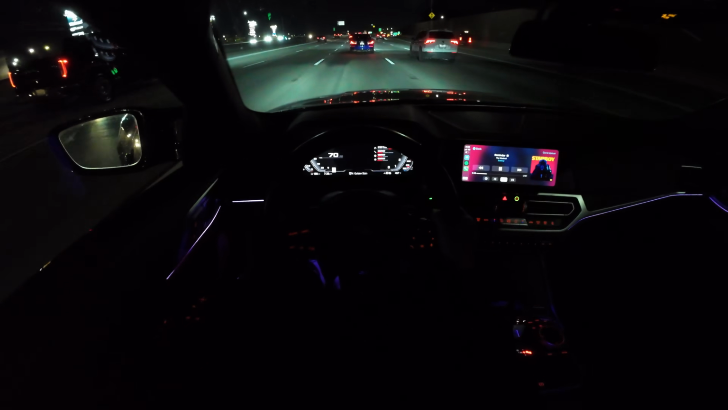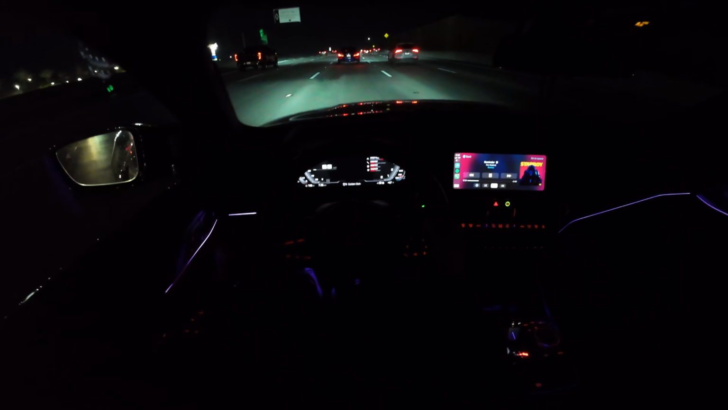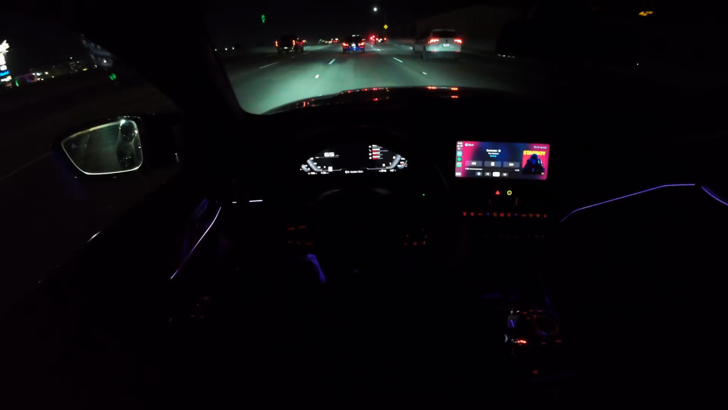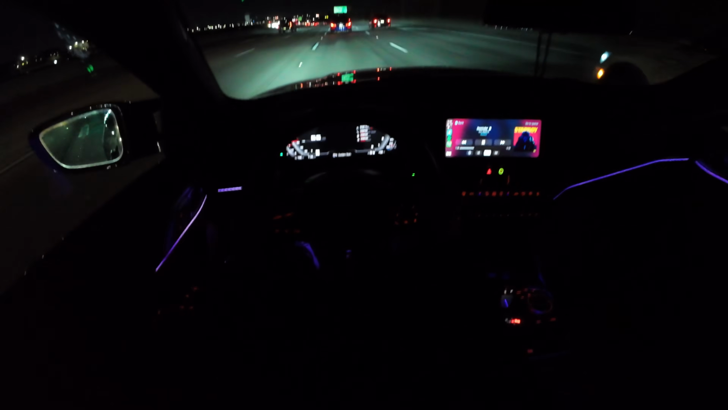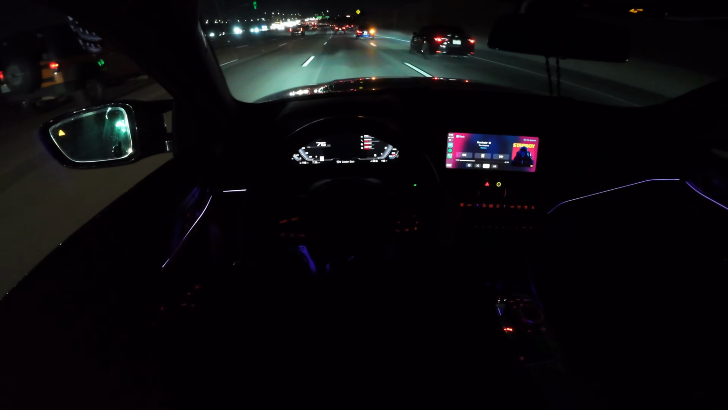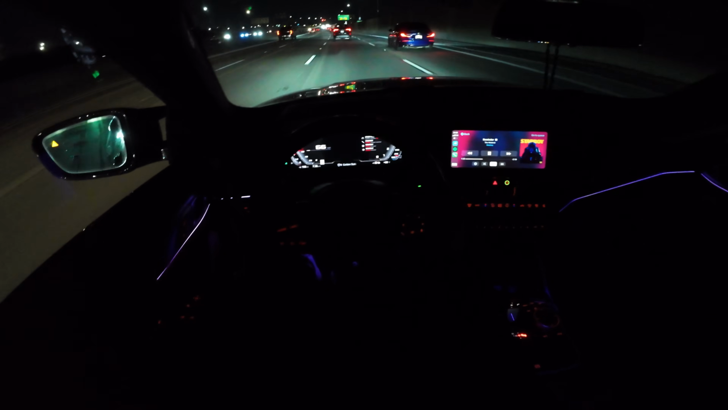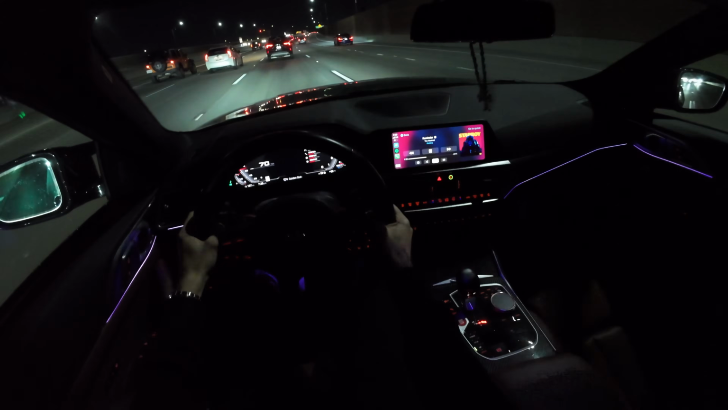I don't know how well you guys can hear that on camera, but this thing is insanely loud. Try not to talk over it so you guys can hear the exhaust a little bit, but my goodness, this thing's wild.